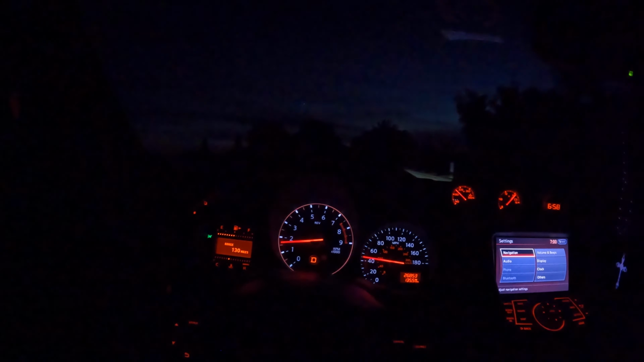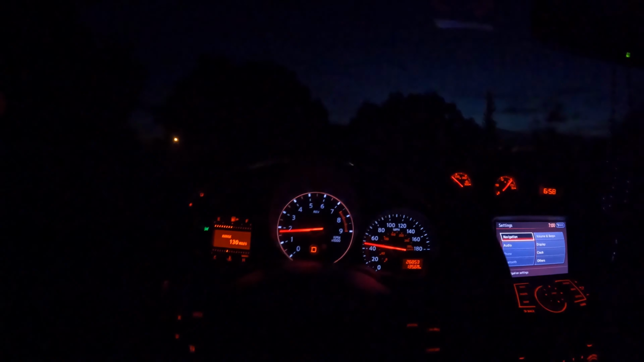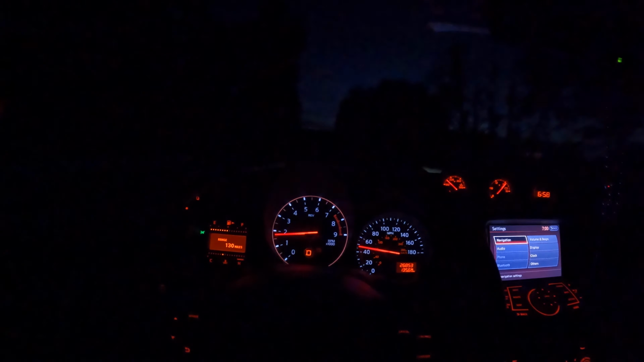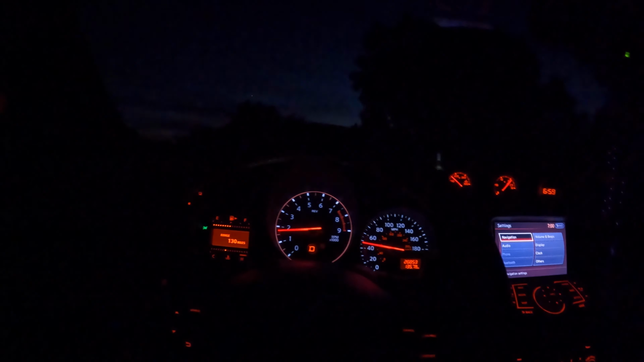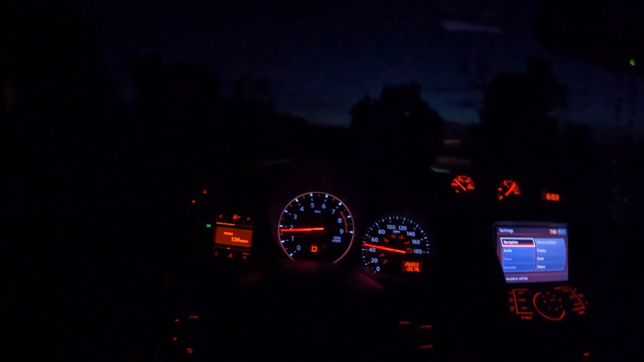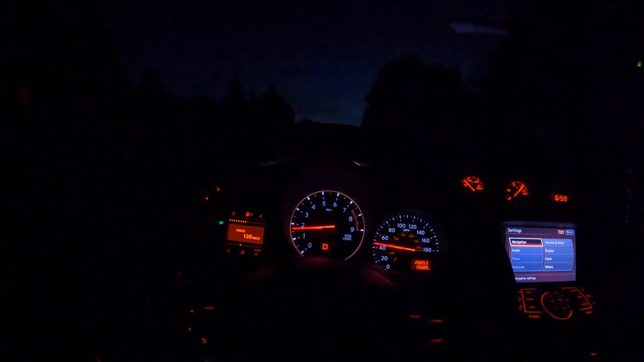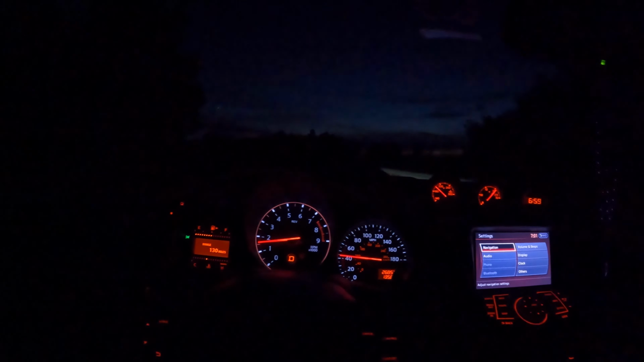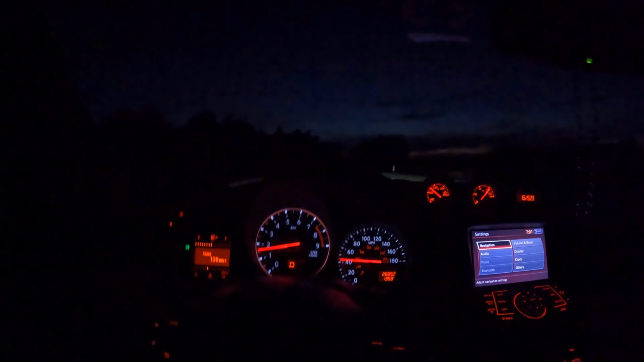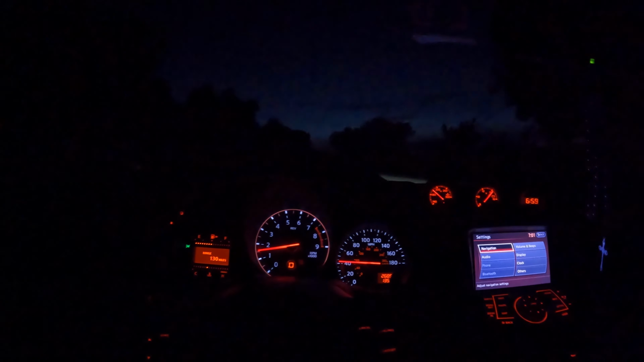And then I kind of thought it wasn't loud enough, so that's when I did the catless setup. But that's way too loud, so now I went back down to just catted with Corsa Extremes, and I honestly enjoy how that sounds. But this car, I feel like if you were to put anything on it and change the exhaust, this thing would just scream and be so loud all the time. And right now it's just loud when you're on it, but just cruising is nice and quiet.